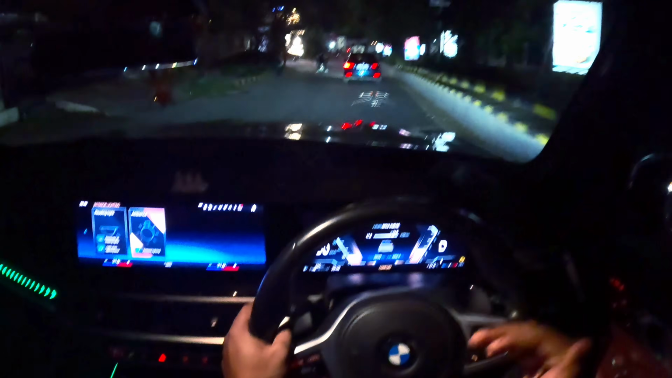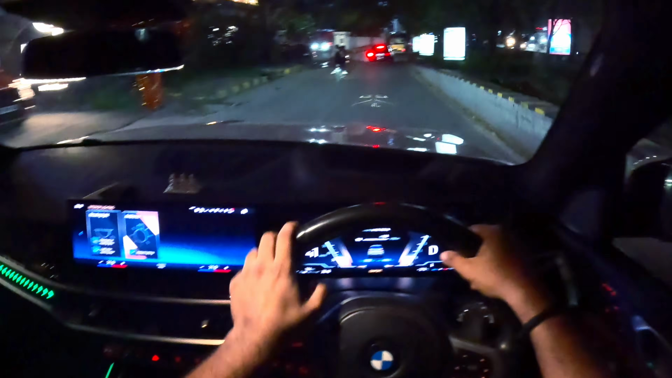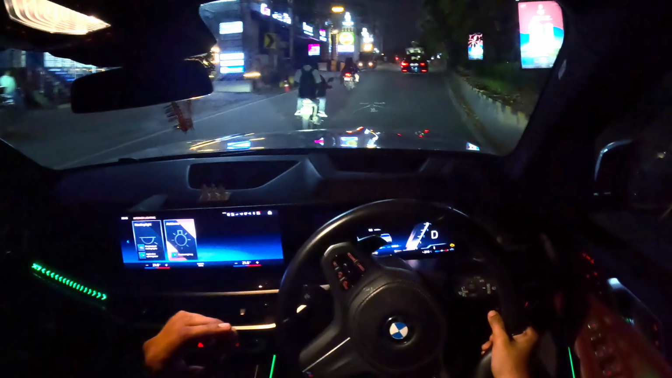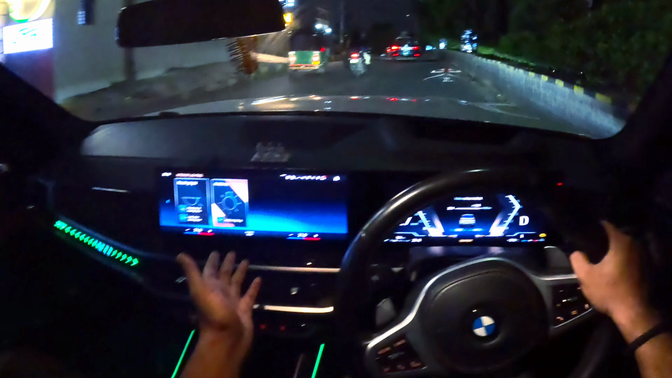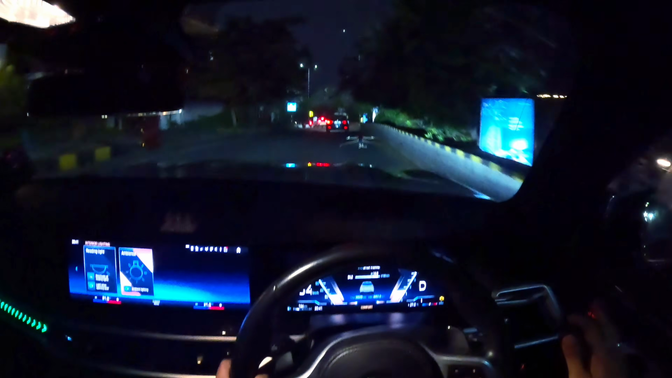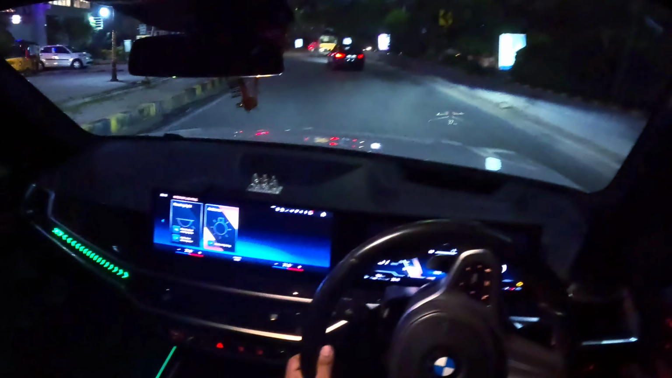So let us try to hit some good speeds, not breaking any laws here, but yeah, we'll do some good speed and I'll make you guys experience how it feels. I don't know how BMW has done this, but like you see, this is a very bad patch of road. There are a few potholes there, hardly anything in the cabin. The cabin is so well put together. There are no jolts, and noise cancellation in this car is top notch.